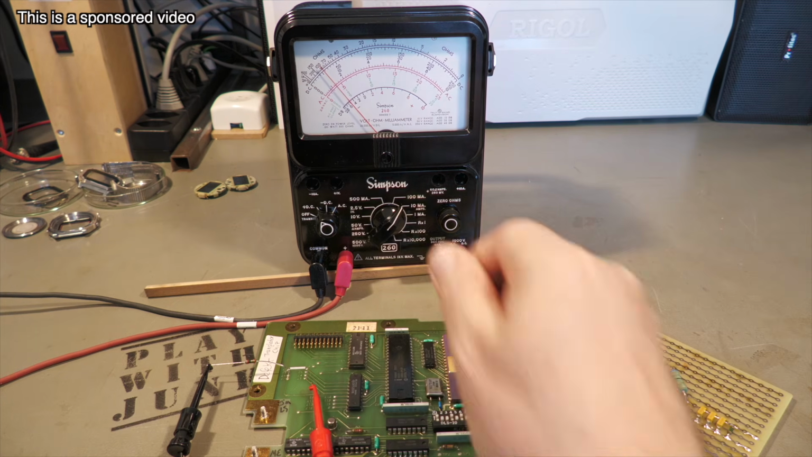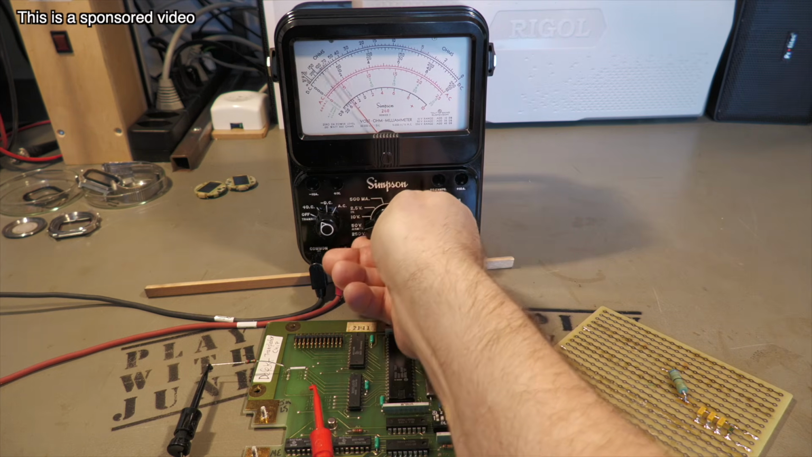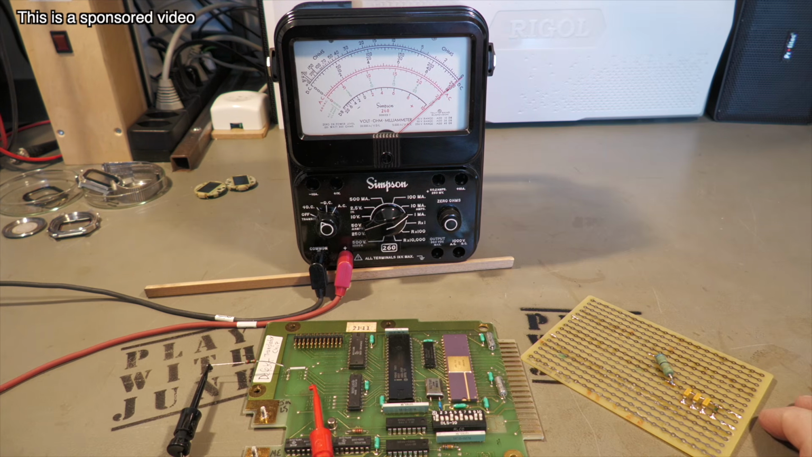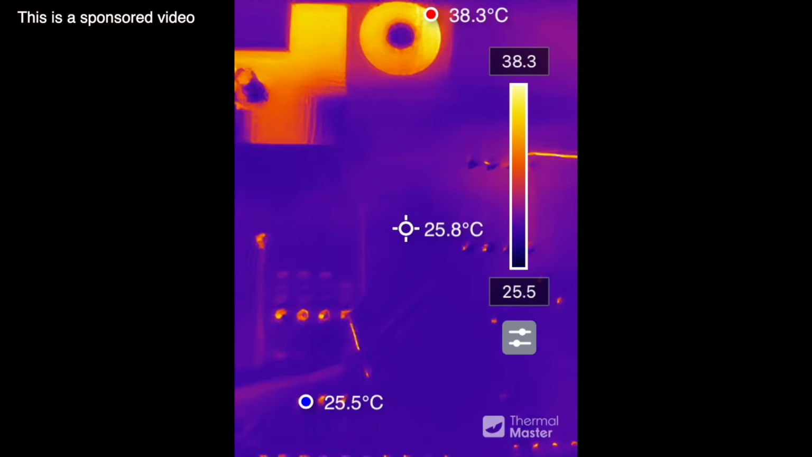So at the moment we are at the 10 milliamp range, about 1 milliamp. So that's the 1 milliamp range. We are not exactly there. Okay, now we have exactly 1 milliamp. Let's see if we can see something.